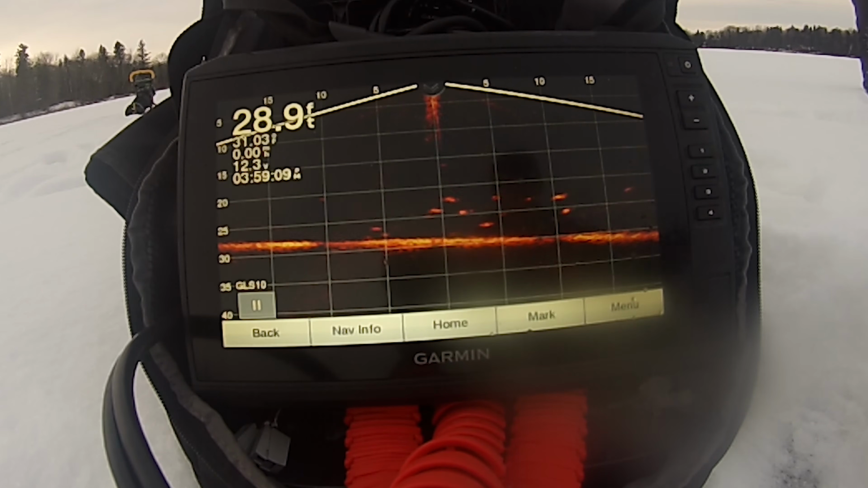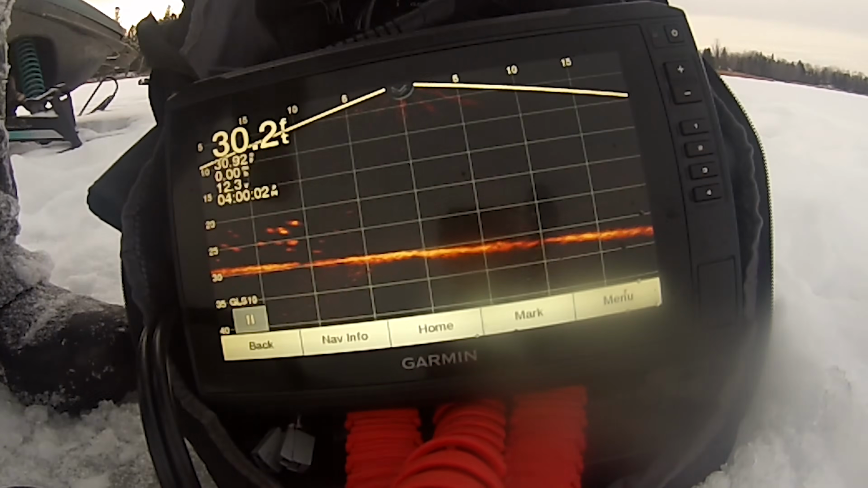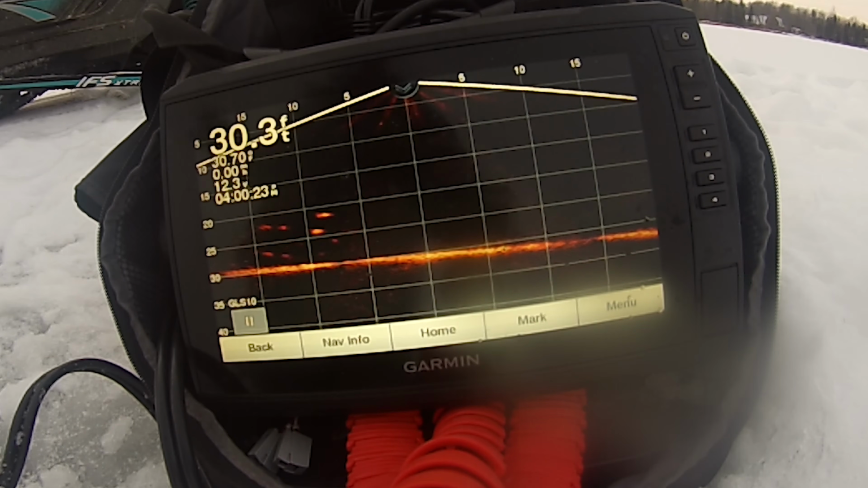This is a time-lapse video of my Livescope in down view, and it just goes to show how important it is to stay on the move with these schools of crappies moving around the basin. You can see the school of fish right off to my right, and they were just moving out of that area. So I pick up, move to a hole that I had drilled about 10 feet to my right, and now you can see that same school of fish is on my left moving towards me. So it really works out pretty well.